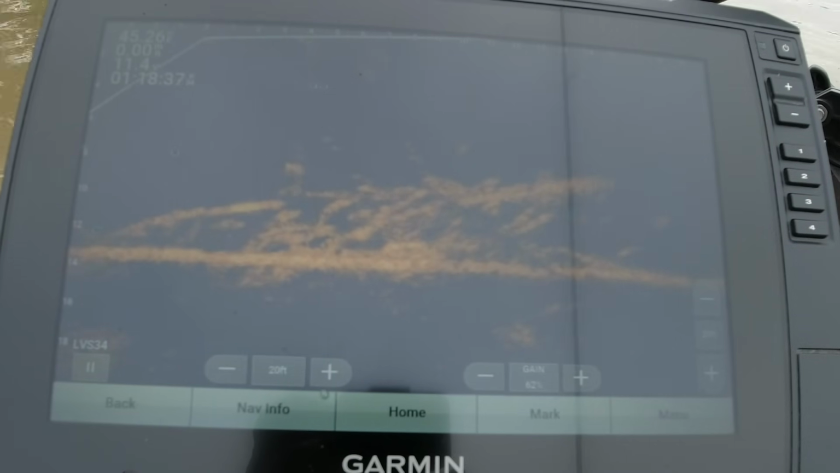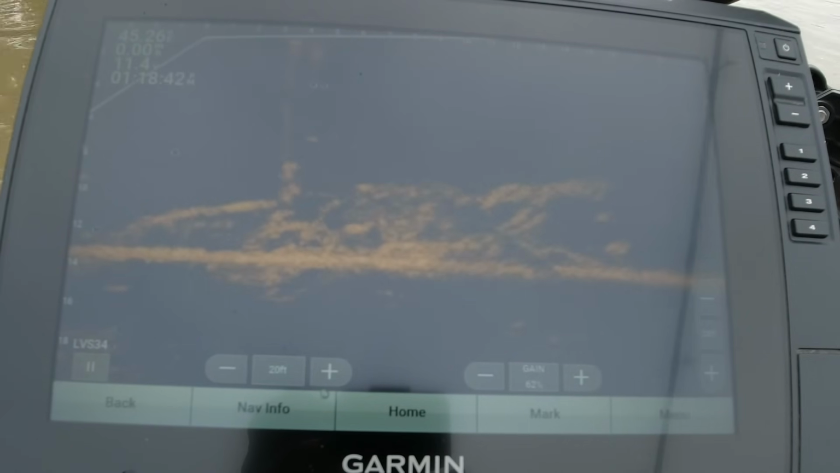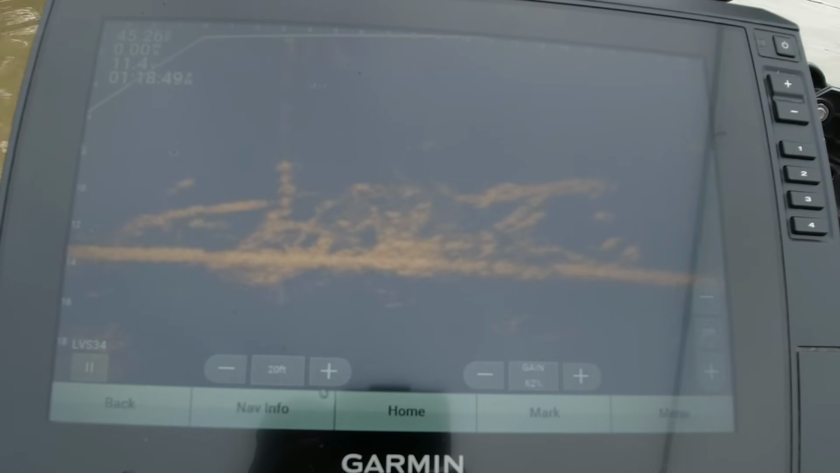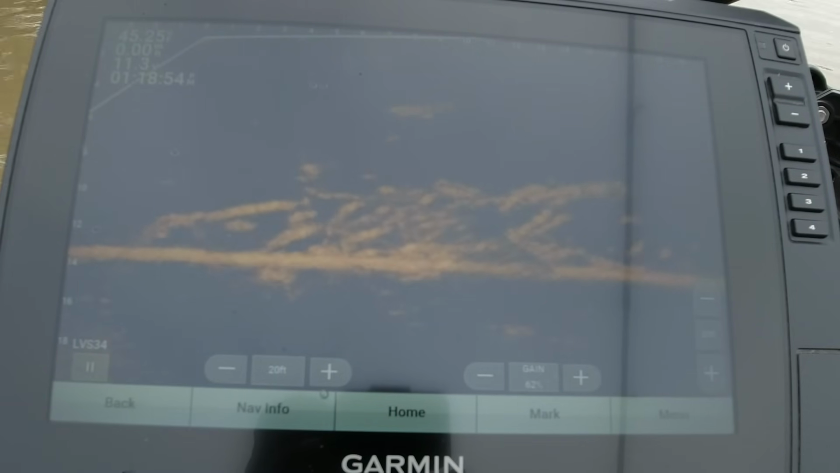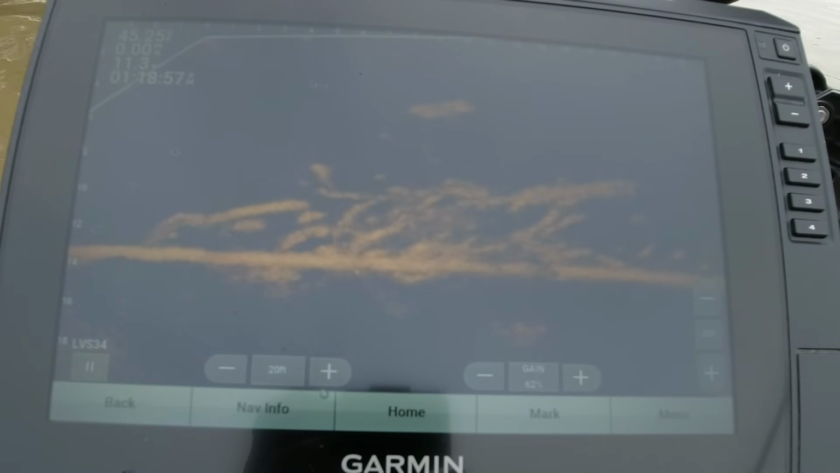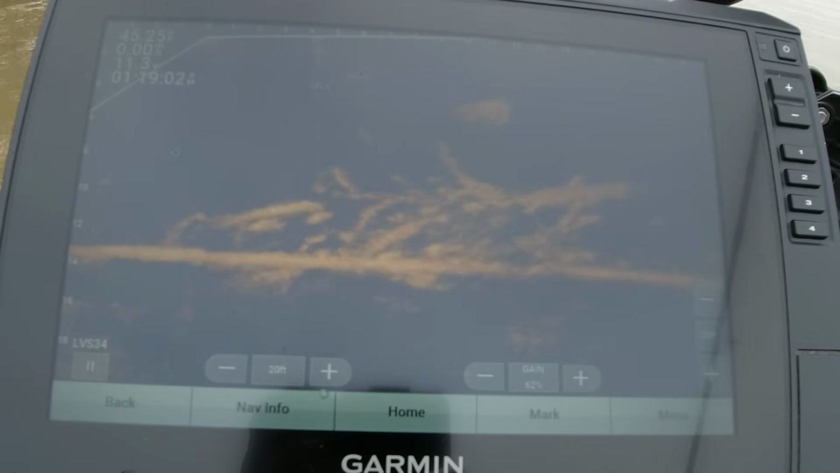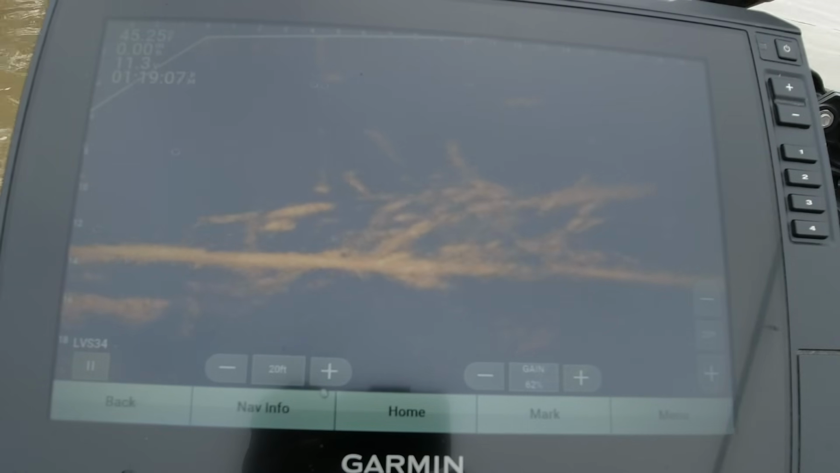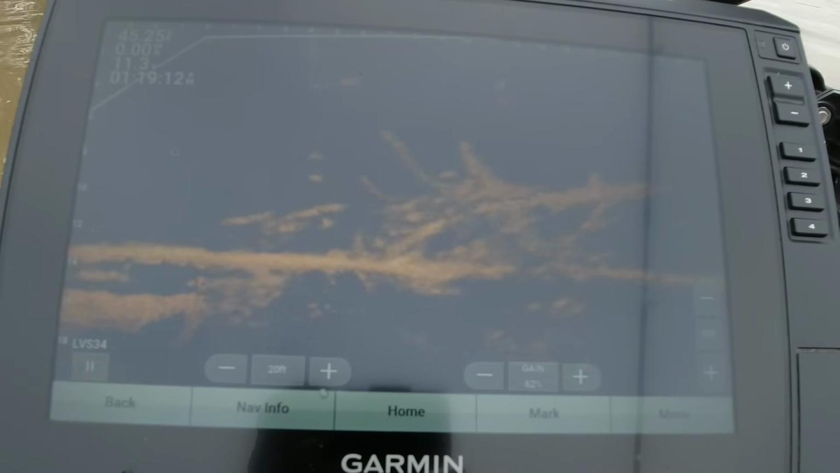I think that's his tail that I was on. Try to get that jig right on his head. See if I can make him react. The other one looks like a bigger fish, but we're right here on top of this one. We're gonna try this one. All right, I see him reacting. Nope, he's swimming away. All right, let's give this other one a try.